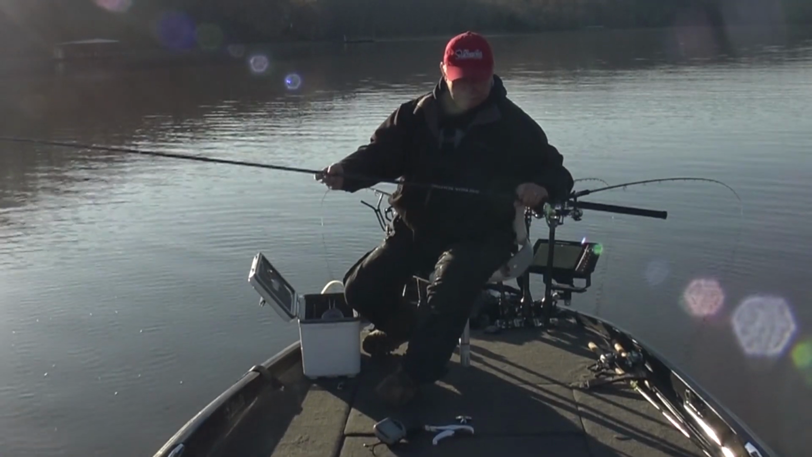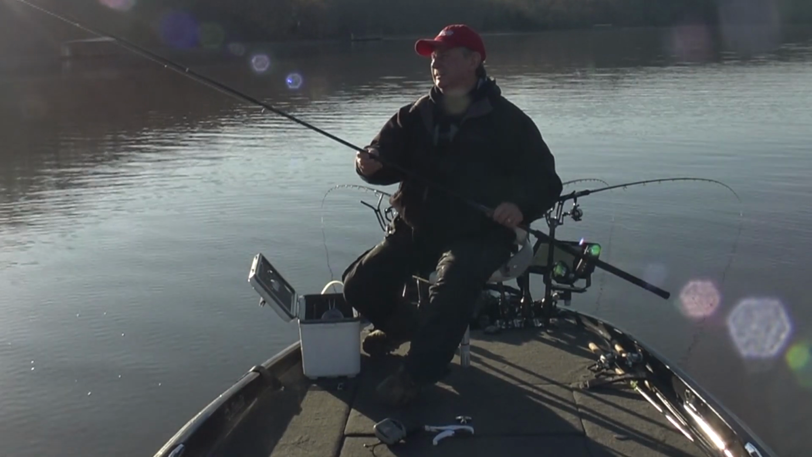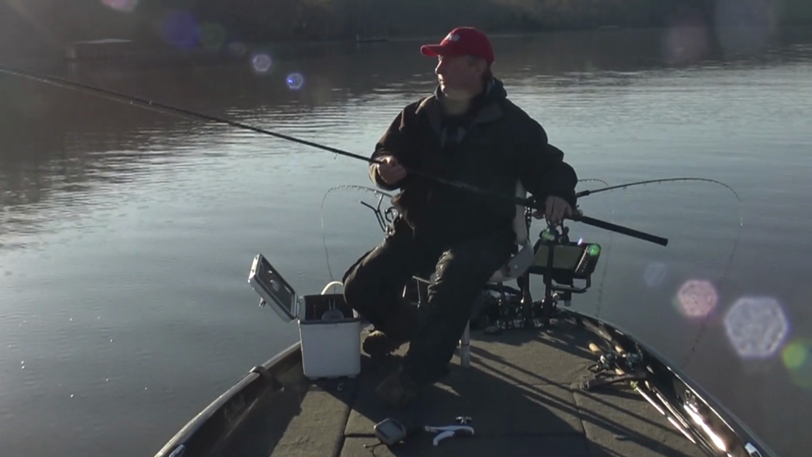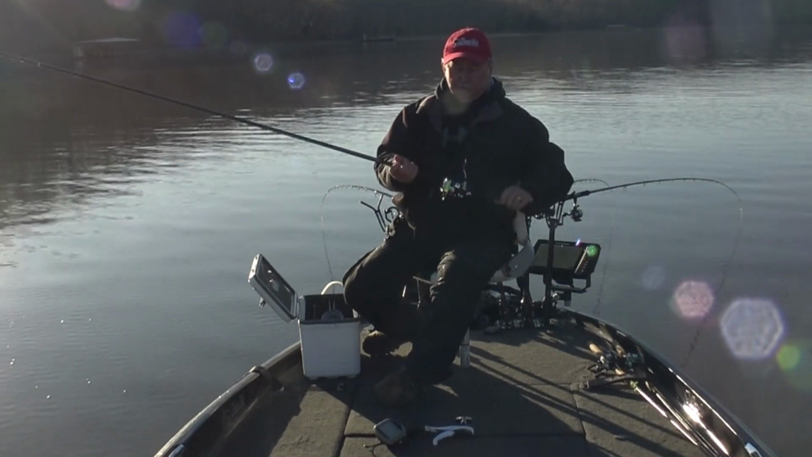I'll show you what I'm fishing with today. I've got my B&M Pro Staff trolling rods, 16 feet. I like these rods because I'm running a 1 ounce weight, and they handle that 1 ounce weight very well. They've got a good backbone and a sensitive tip. I'm running a B&M Pro 100 reel.